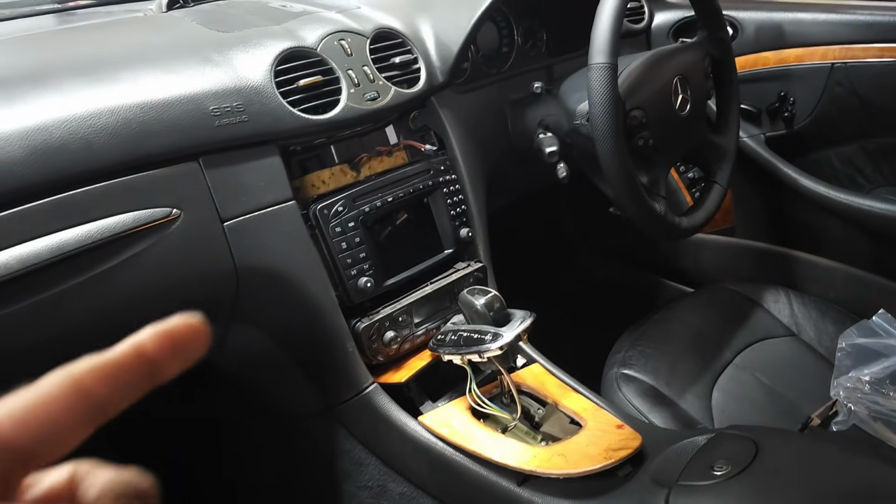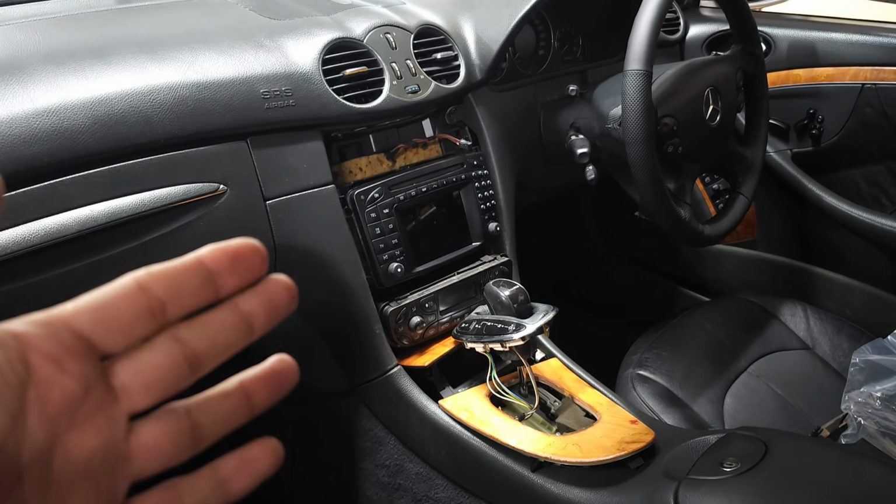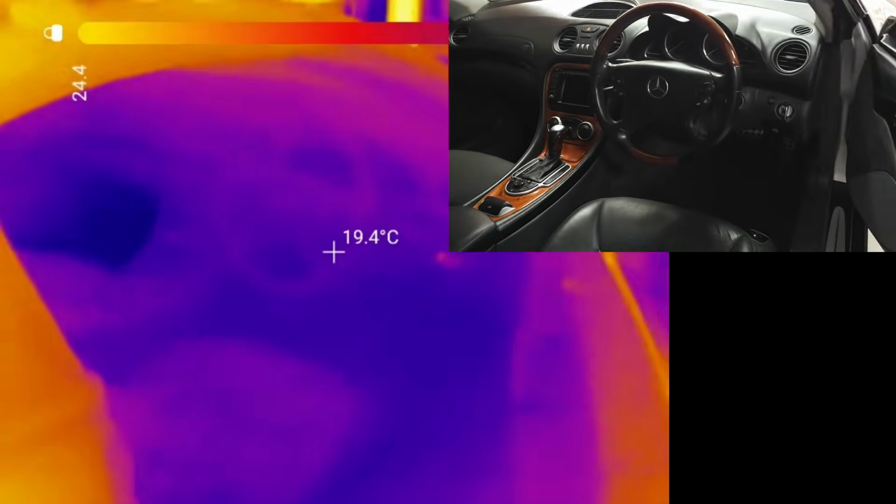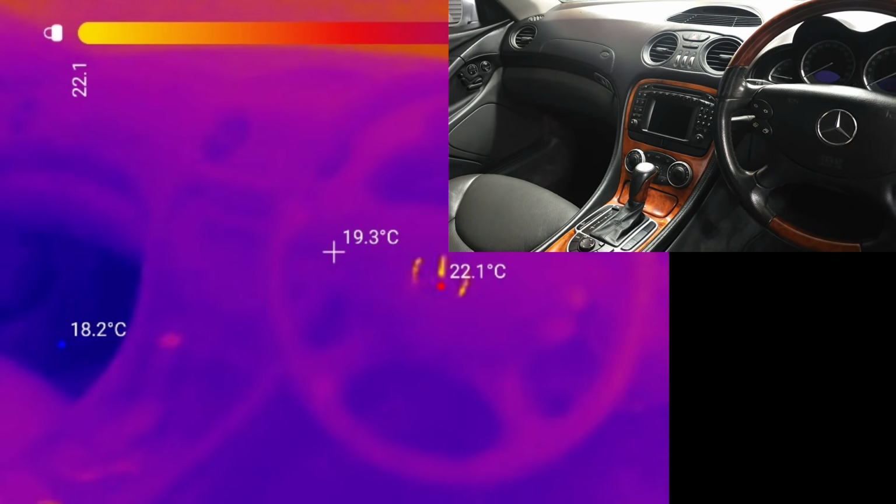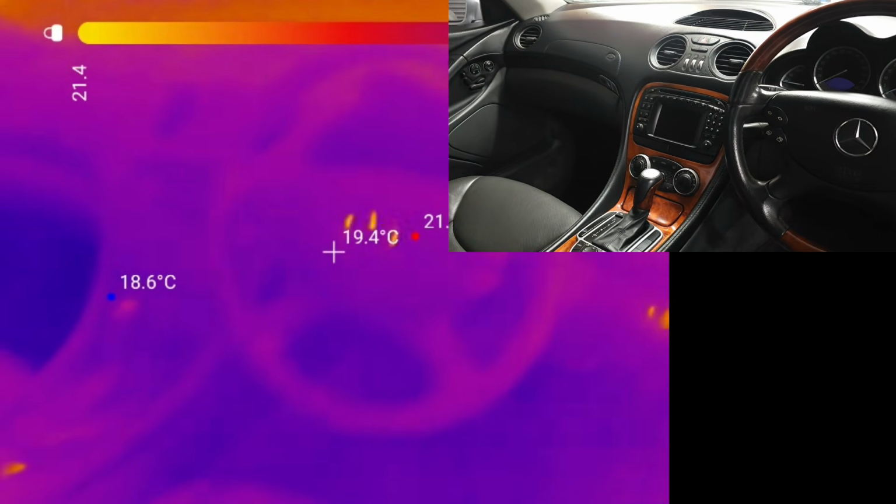So it actually took less than 2 minutes to detect one of the issues, but this is not all of the issues we have. So let's have a look now. For reference, let's look at my SL500 interior and the radio. As you can see, it doesn't produce any heat or draw any current, and I do not have any battery issue. It's pretty much the same head unit.